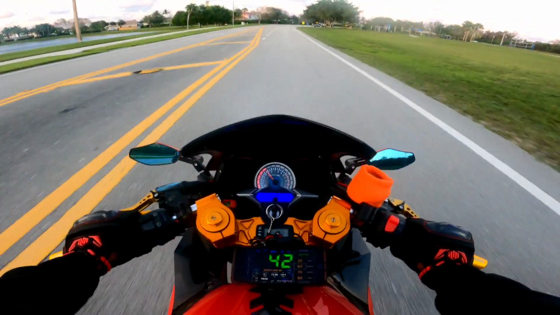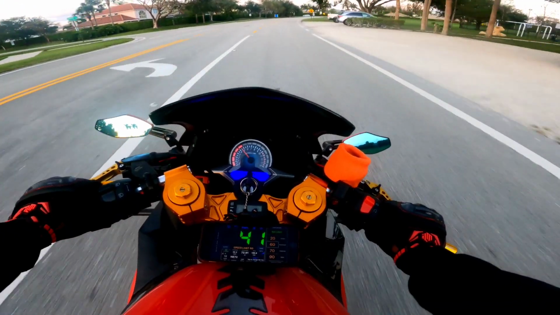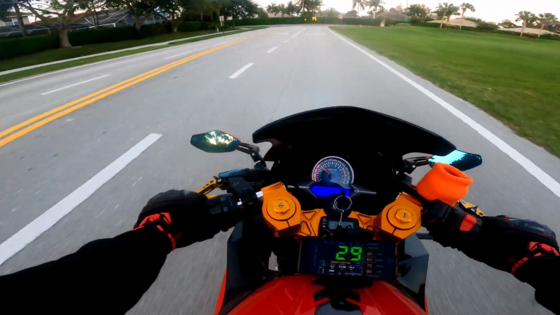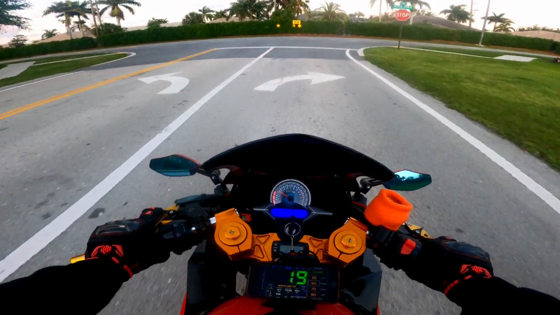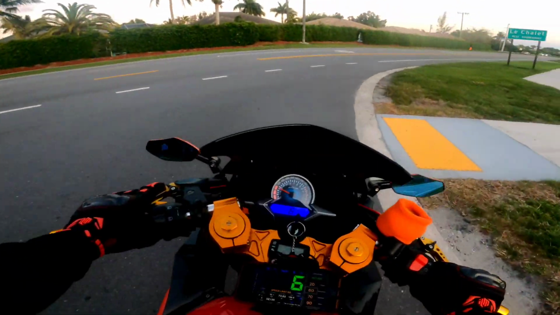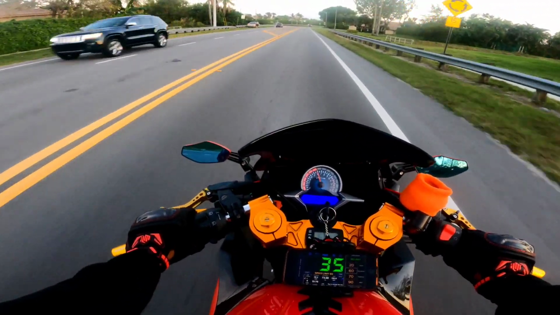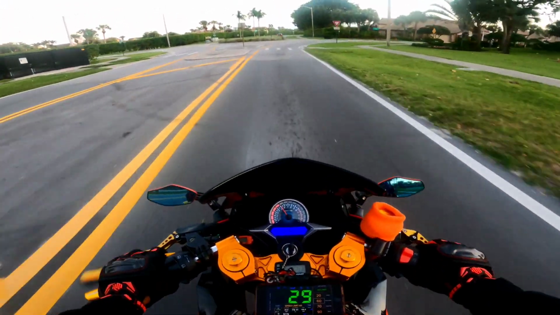man, this thing is feeling, to me, I don't know if it's just my mind, but it feels a lot better. I have my mirrors positioned a little differently. Alright. I think I need to position them a little better. Yeah, that's better.